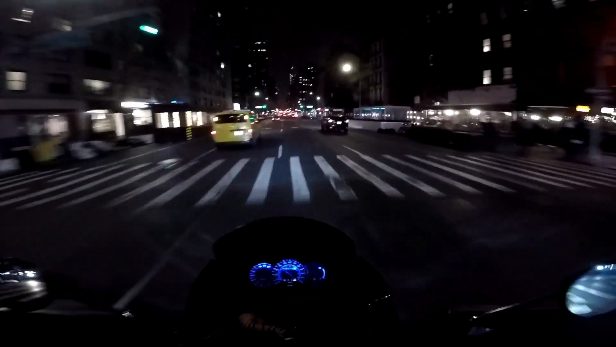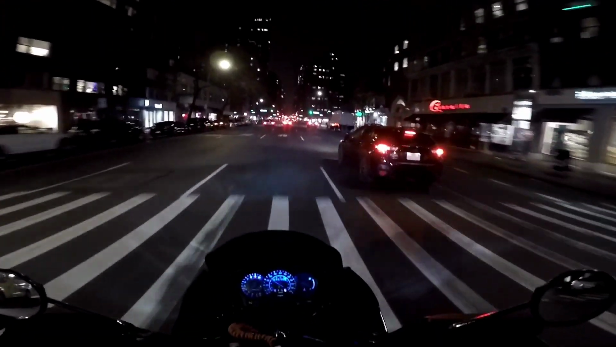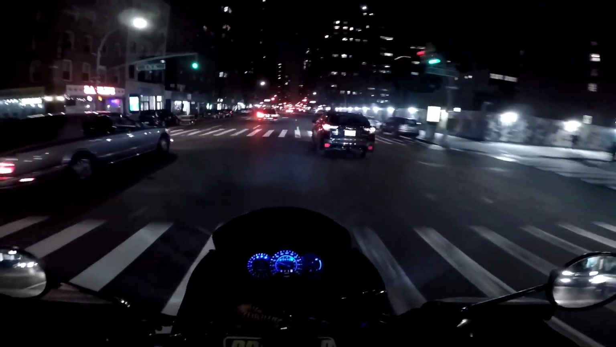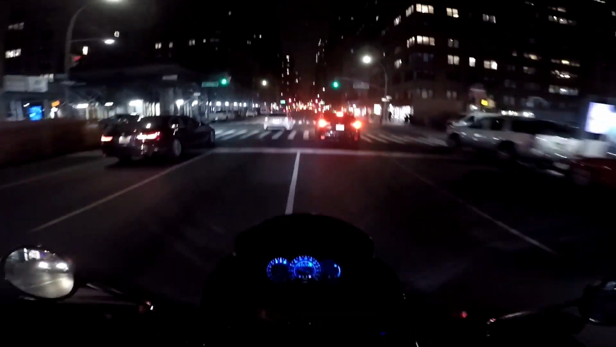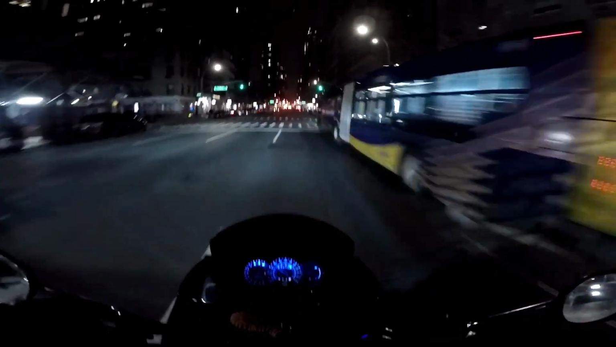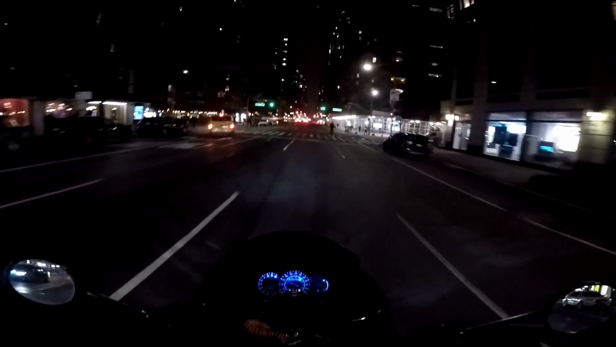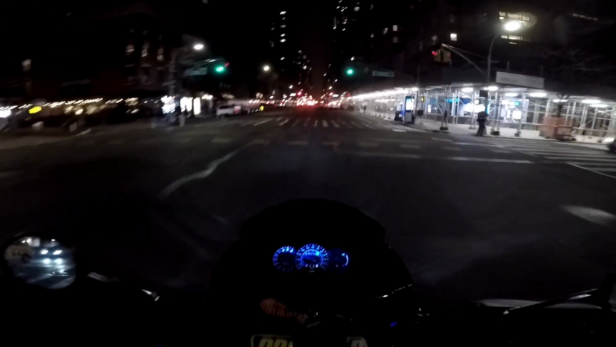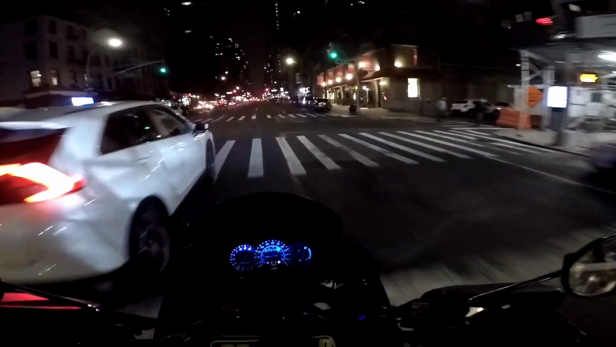I did have a BMW F800 GS, and that bike was very, very disappointing. Matter of fact, that bike didn't last a year in New York because the rims just got bent up to shit, and just from normal stuff like this, you know. So, you know, I don't think maybe they've changed the F800, but I had a 2011 F800, and it was a total garbage.